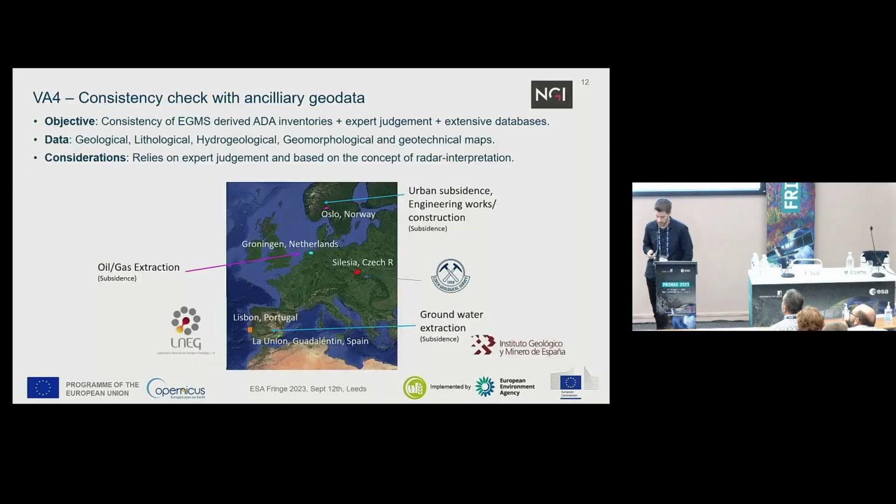The fourth validation activity is more based on expert judgment together with other types of inventories concerning geological layers: lithological, hydrogeological, geomorphological, and geotechnical maps, also done by NGI, the Norwegian Geotechnical Institute. Again, we follow this automated ADA approach, active deformation areas, together with expert judgment.